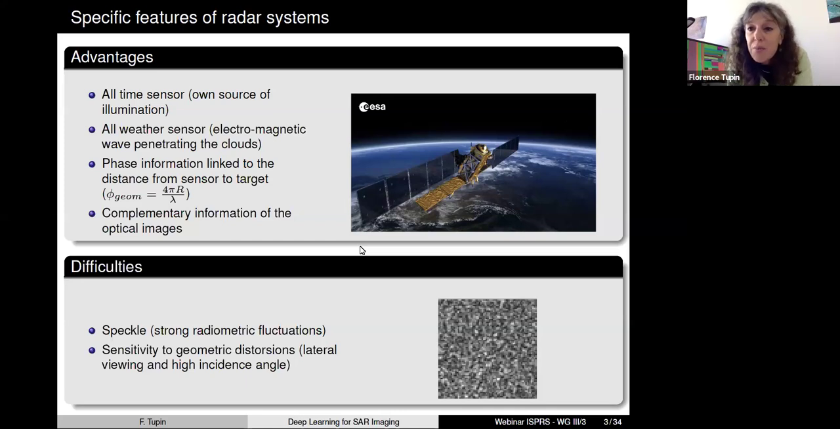In particular, we have the speckle phenomenon in the SAR data, which means that we have very strong fluctuations in the physical measurement. You see here that we have radiometric fluctuations. That is the phenomenon that I will discuss during the talk, and how we can try to reduce these perturbations.